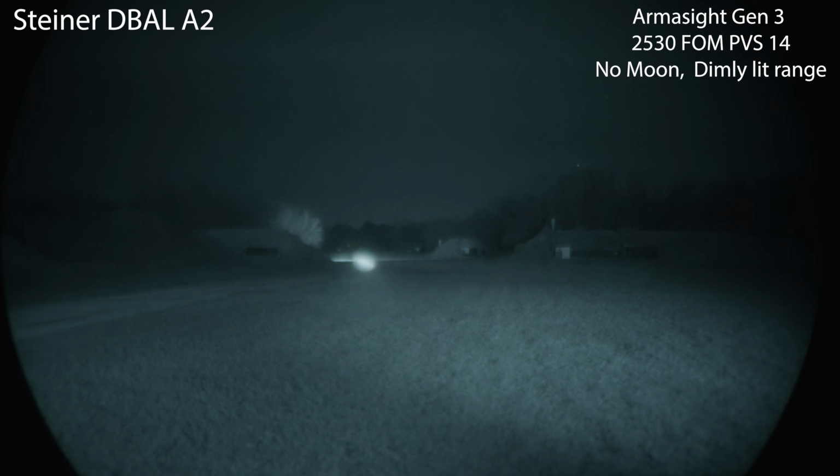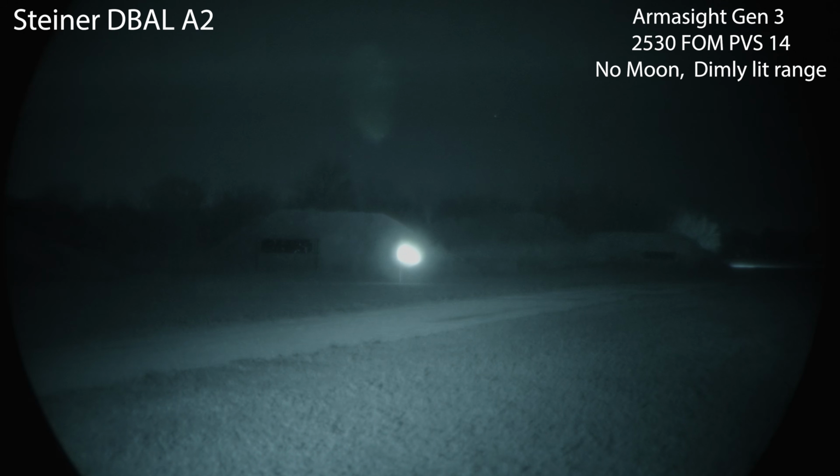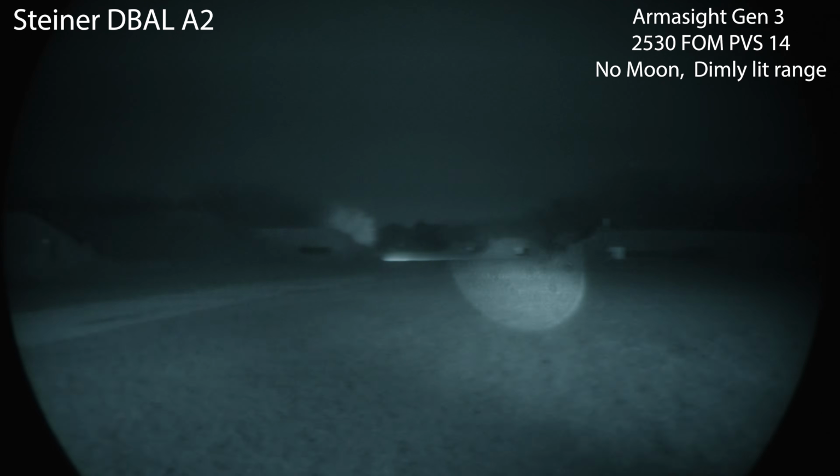Can focus that beam to a laser, so to be expected. Go as wide as this can go. There you go. The DBAL A2.